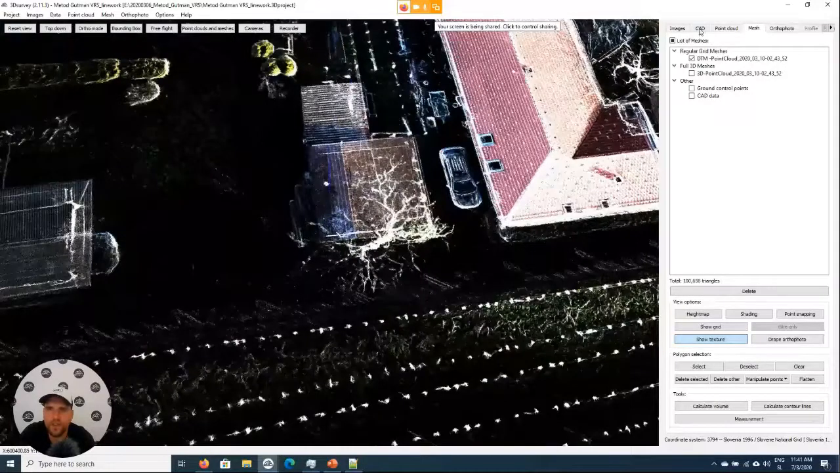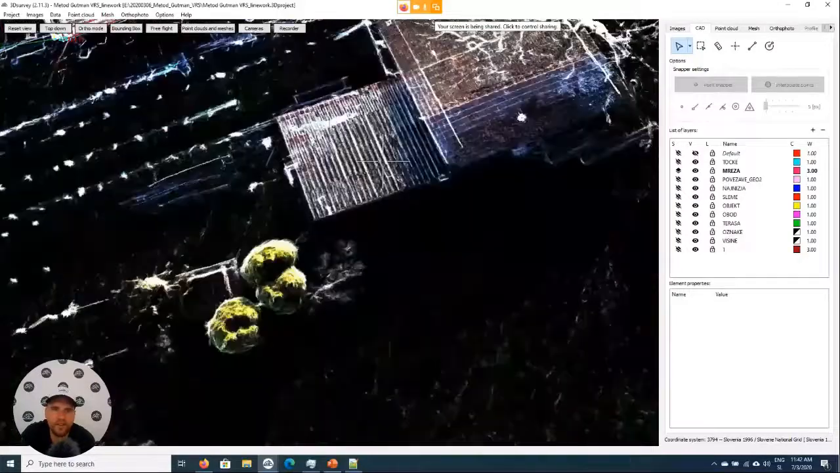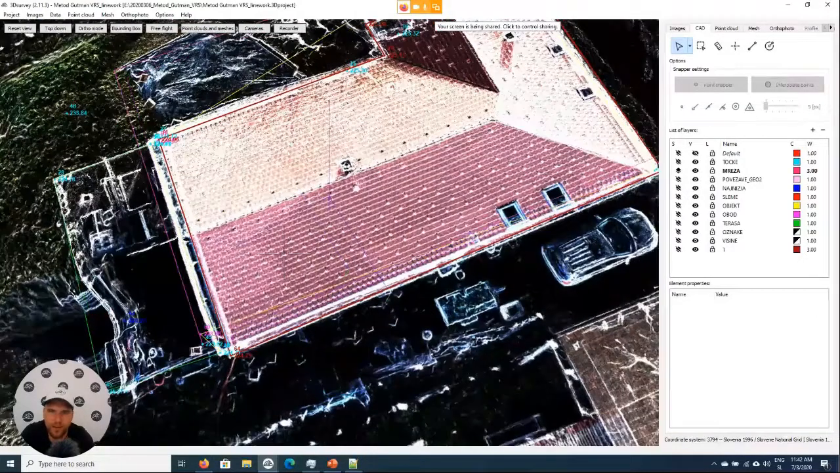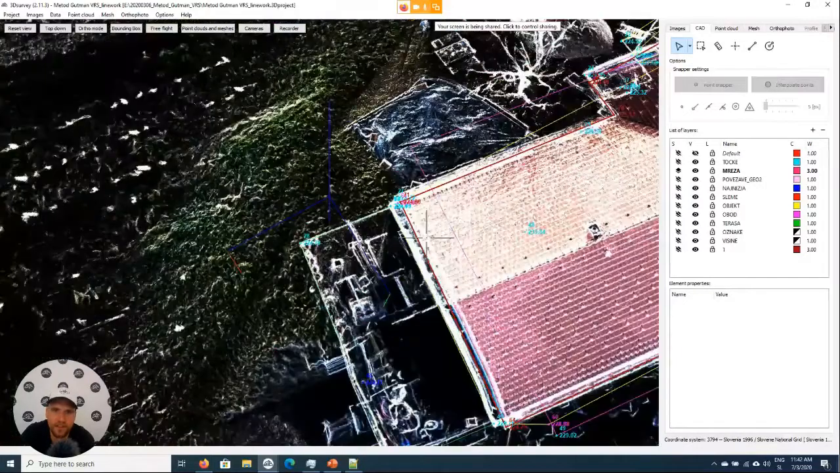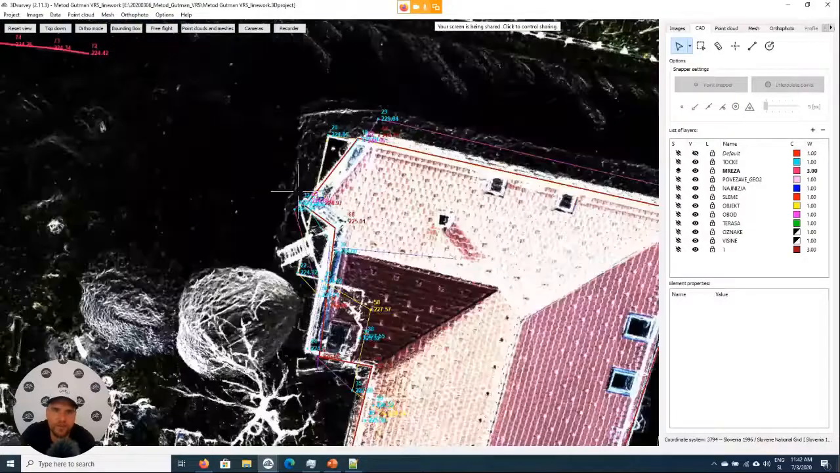We can turn the point cloud off, go to CAD, and then you can just draw where the building wall is, because the building's walls come out like this through the roofs or everything. And if we check here, we see that the accuracy is pretty good.